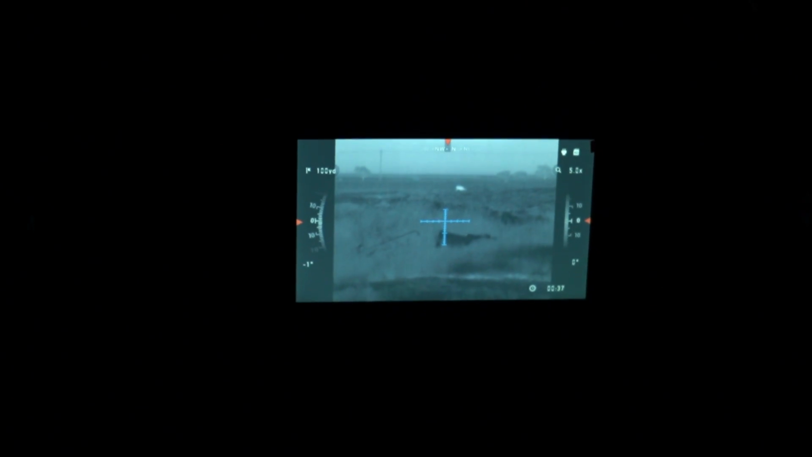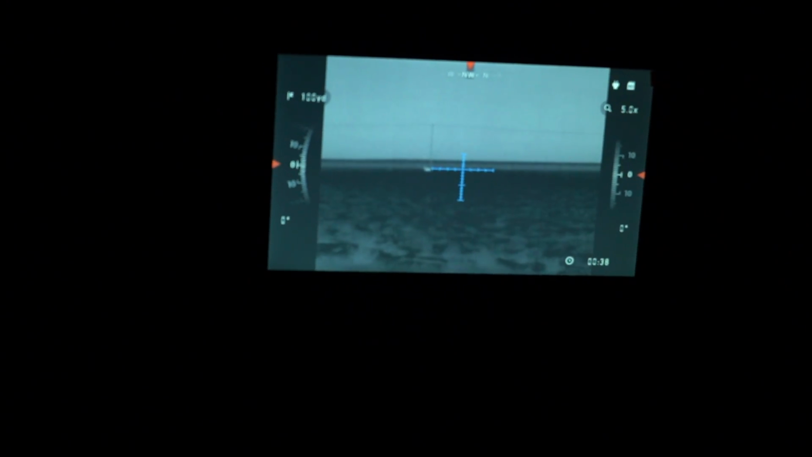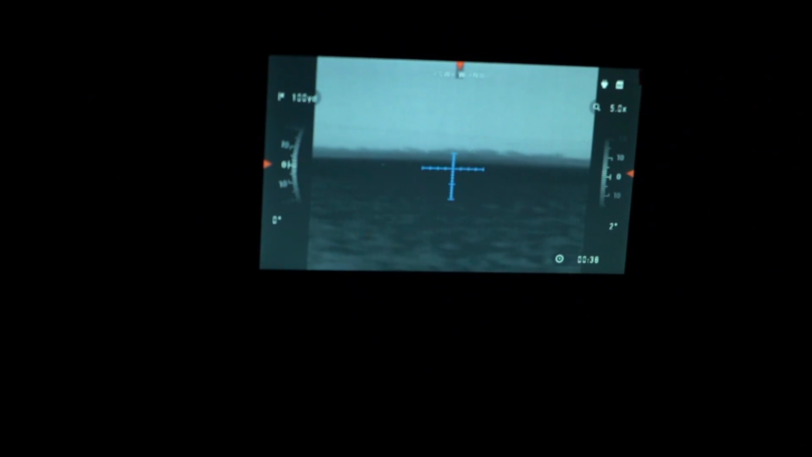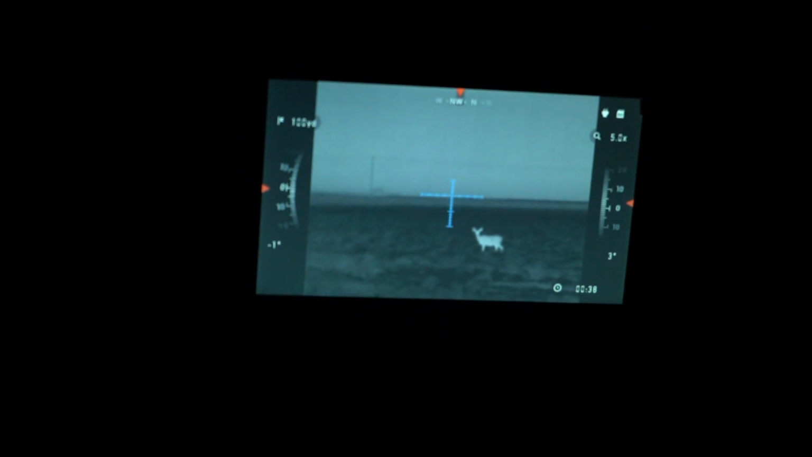That's a cow. That's not a cow. That's a deer. Looks like a deer. I see. Yeah, the legs are pretty tall. Yeah, I see something right there. Yeah, it looks like it's a deer walking away. Deer bedded. More deer bedded. What's out there? Peanuts. Eating on the leaves.